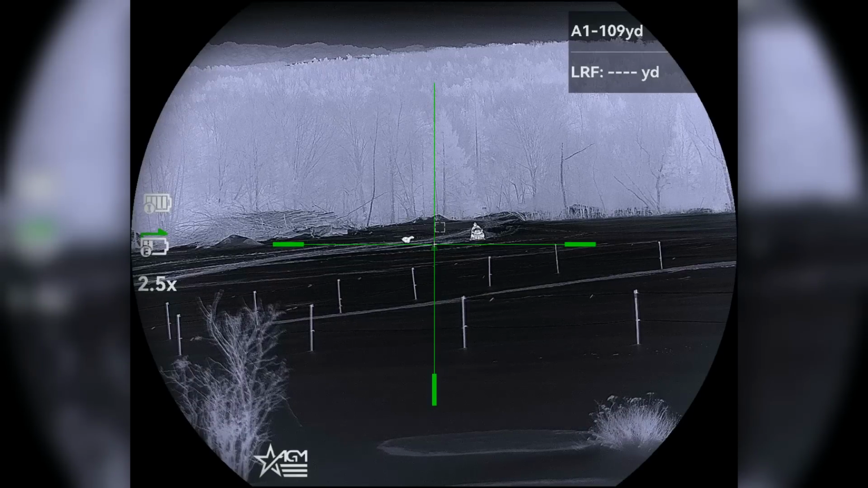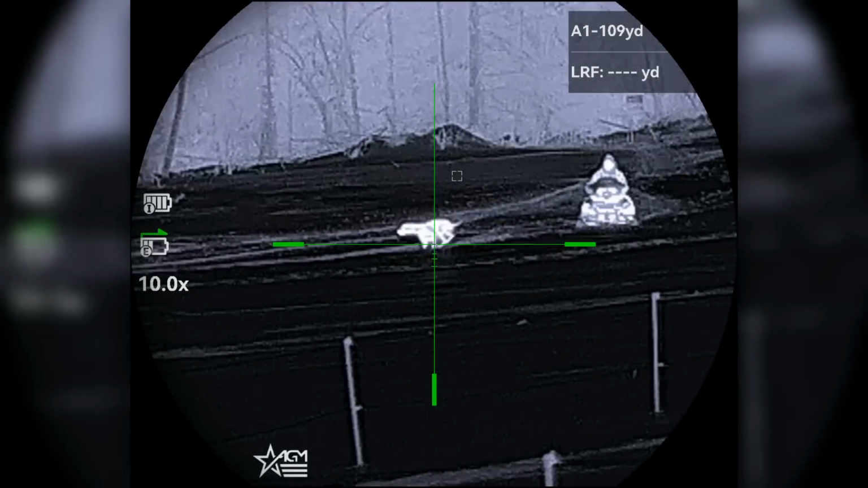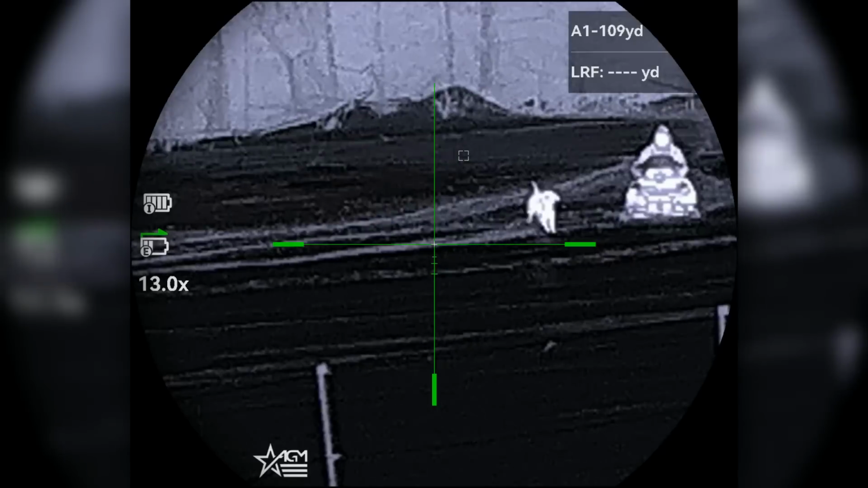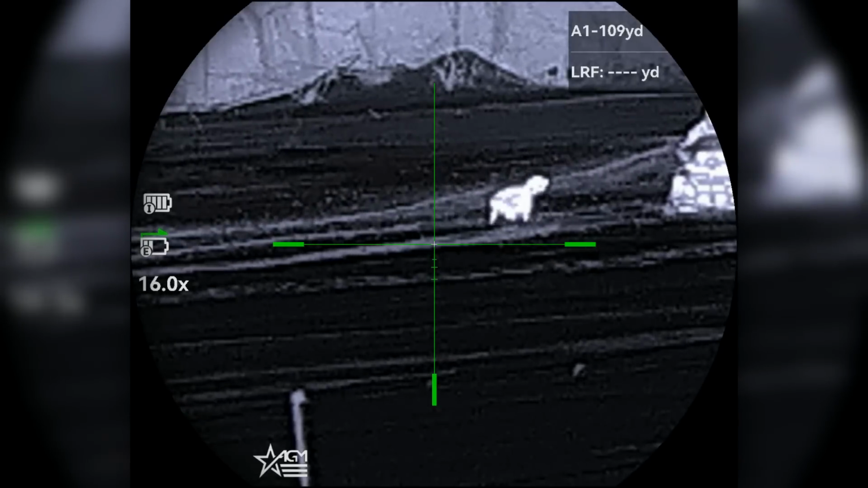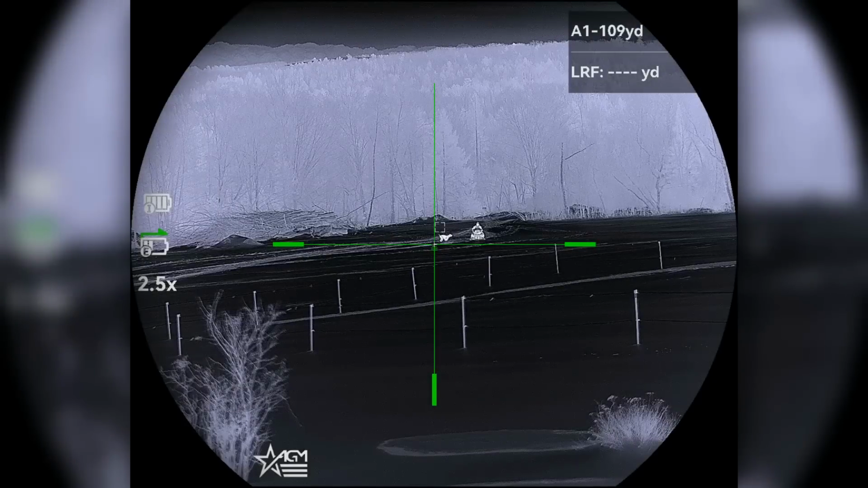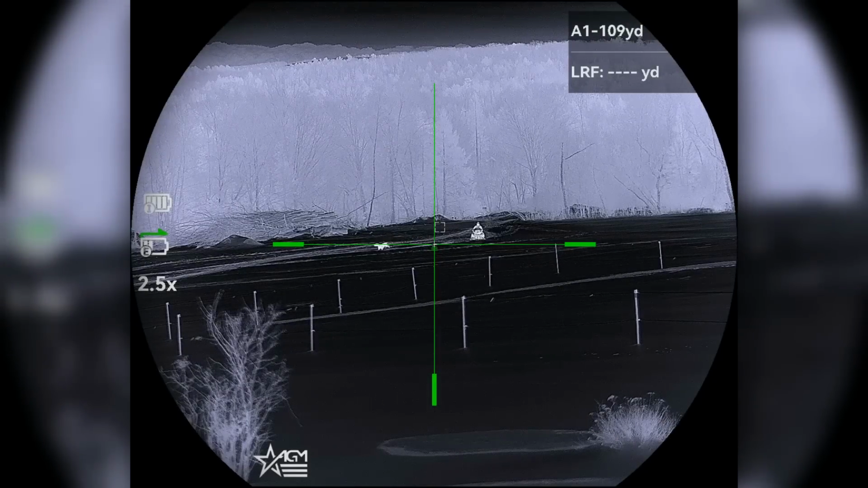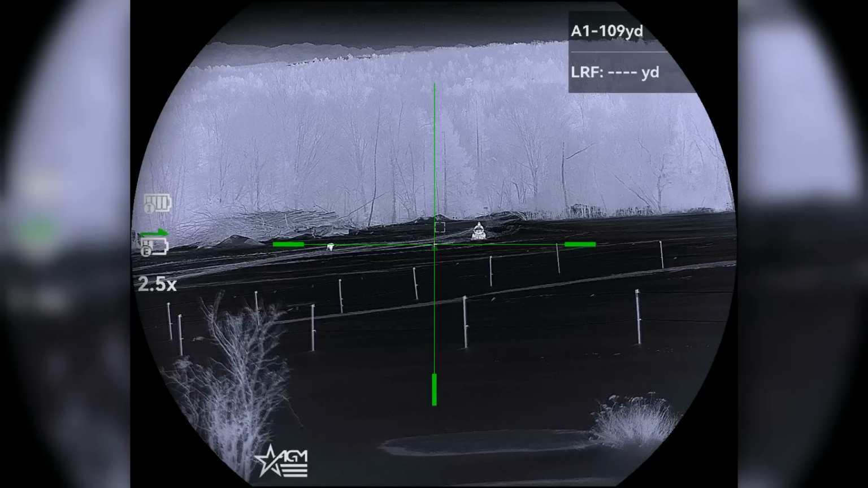Another pro that I would say this scope has is the picture-in-picture mode, where you zoom independently of your main display. This is not new, guys. It's been around for a while, but this scope does it. Basically, it leaves your main display as its base magnification. In this scope, it's a 2.5x. And it magnifies your picture-in-picture independently of that.